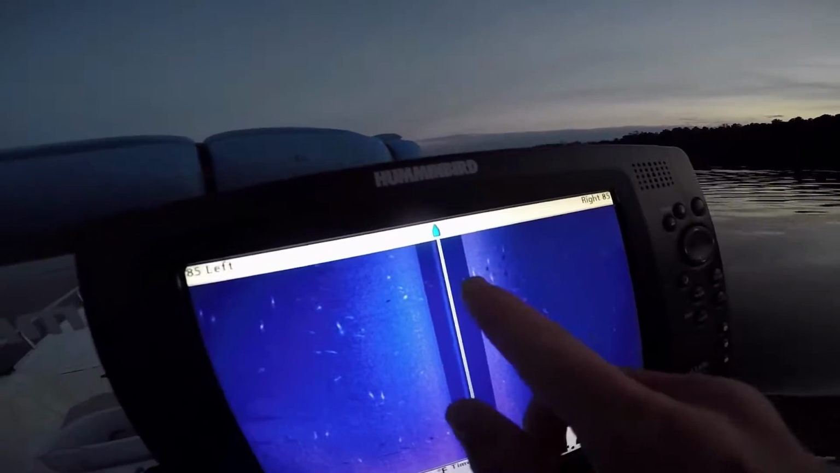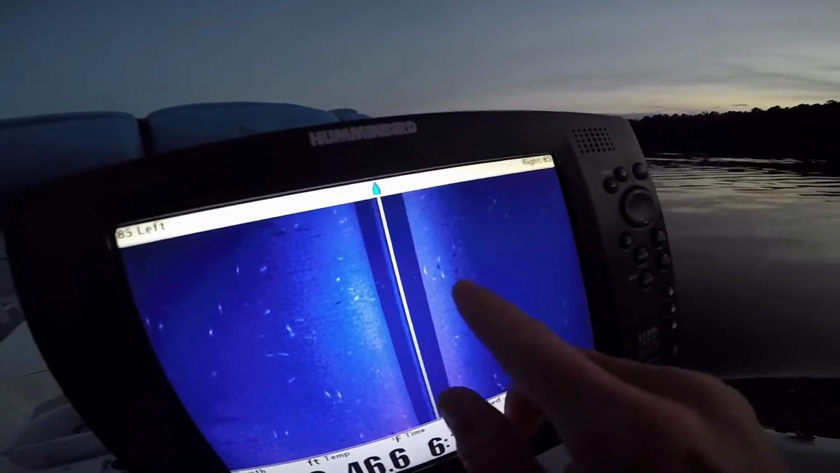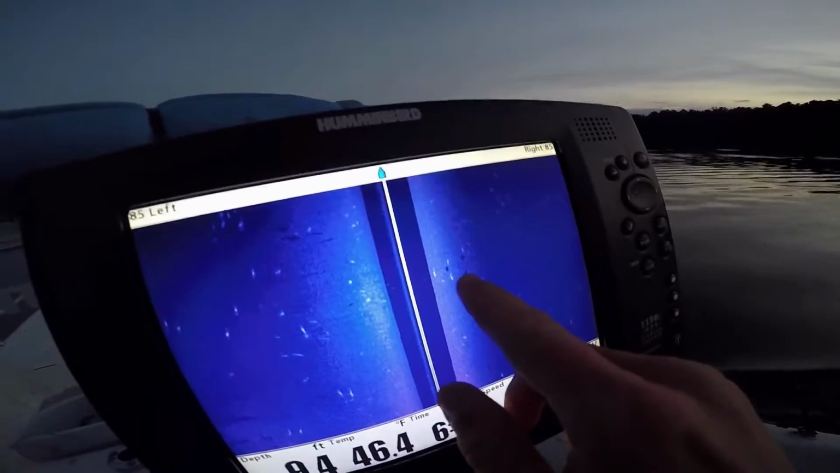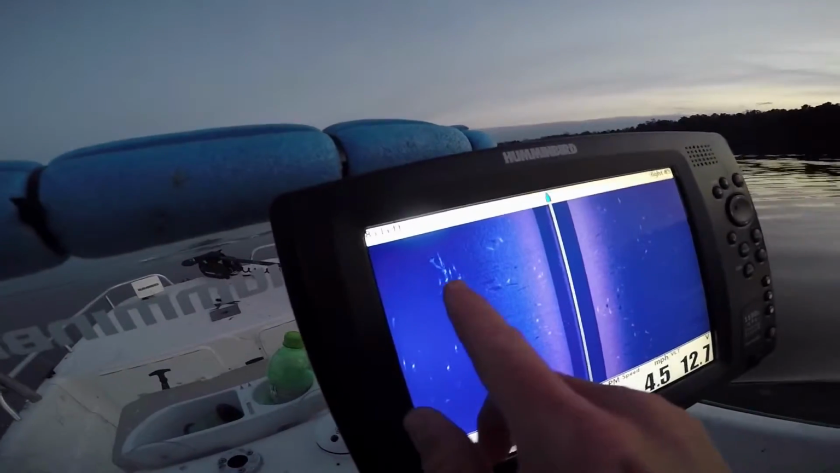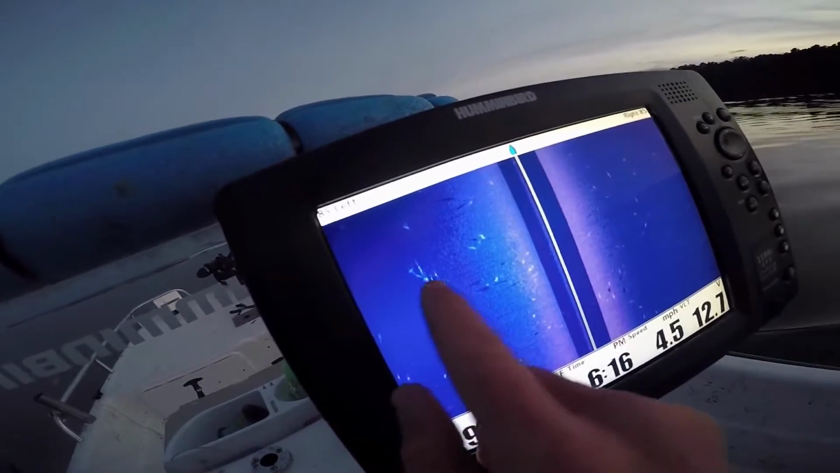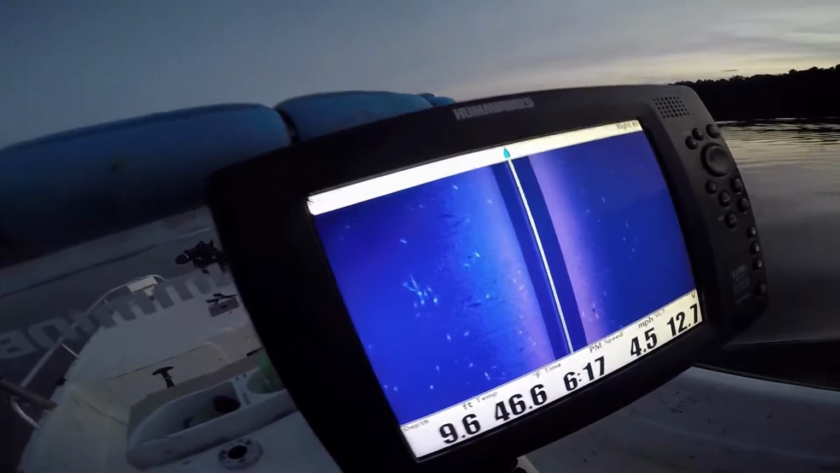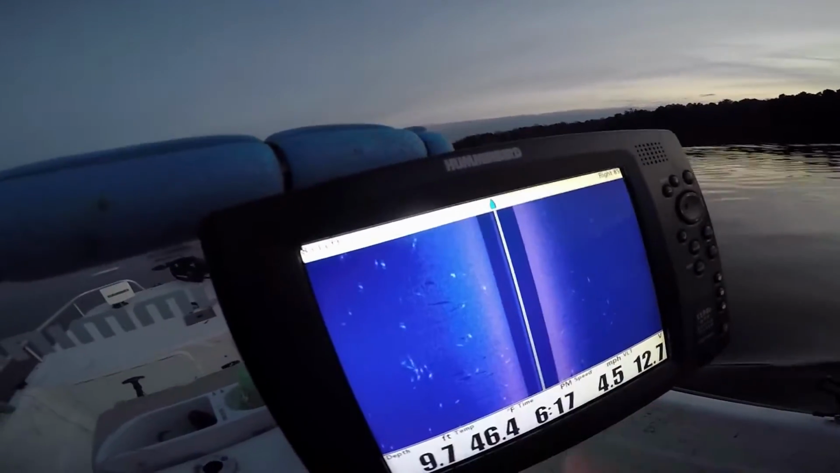You got 3 really nice fish here with the shadows behind them. Judging by how far that shadow is from that fish, he's probably 4 or 5 feet up in the water column. You got about 6 fish hanging to this tree. You can see the tree coming down in the middle, and these streaks are sitting right on top of it. That's fish sitting there waiting to ambush. Fish here, fish here, fish here.